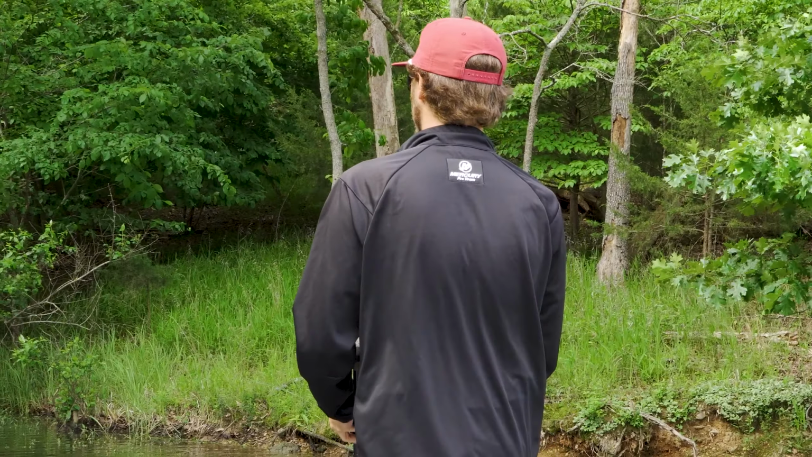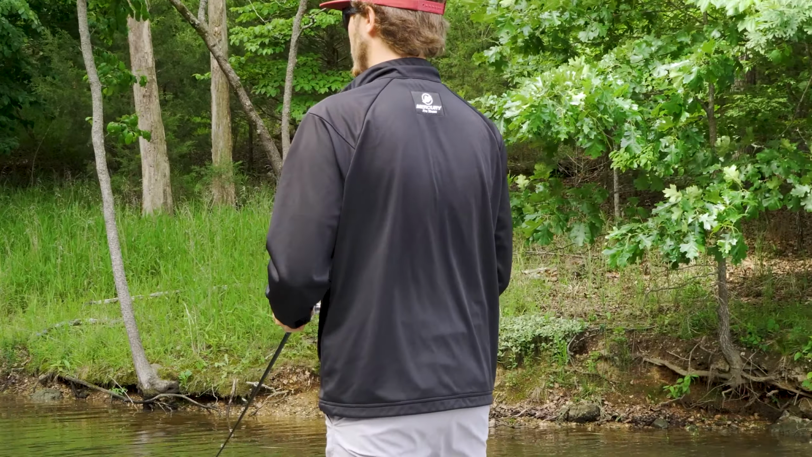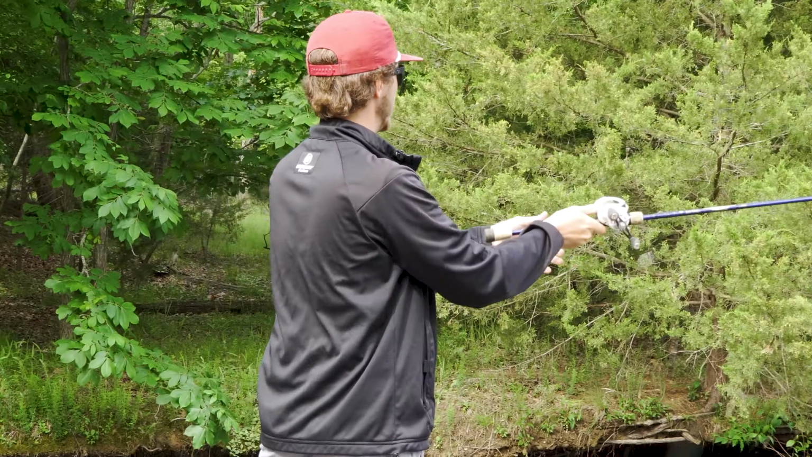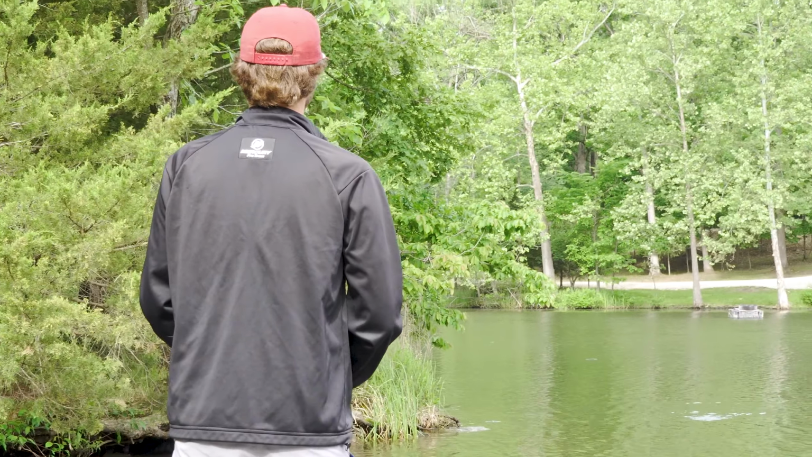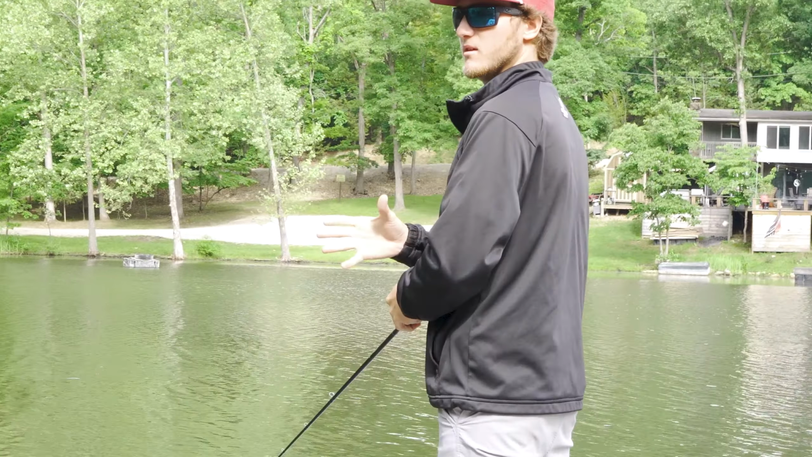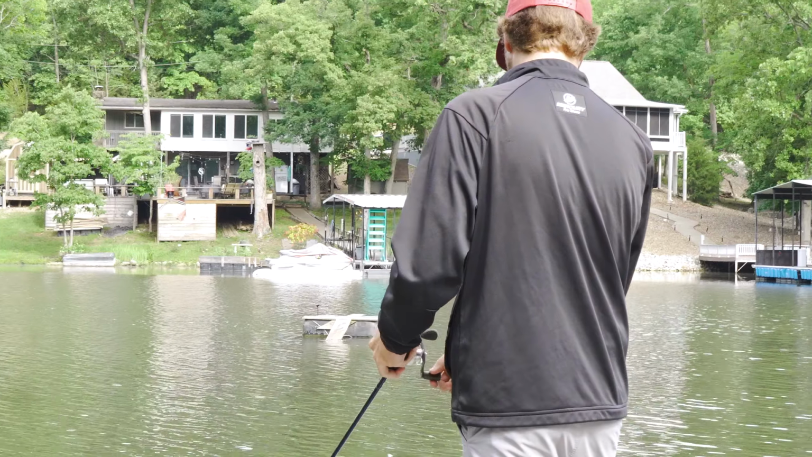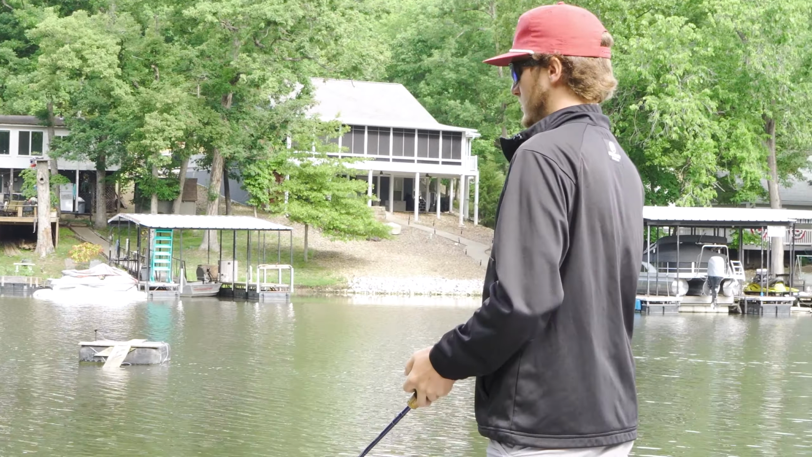Right now I'm just in the very back of this little pocket. You can see there's some grass in the water, and it's not super sunny, but all these overhanging trees are going to create a good shade line, and you can really target those, because even if the bluegill are spawning out here in the sun, the fish will sit back in the shade and just wait to ambush one or move up and feed. And that's one thing you also have to take into account when doing this, is it's a timing scenario.